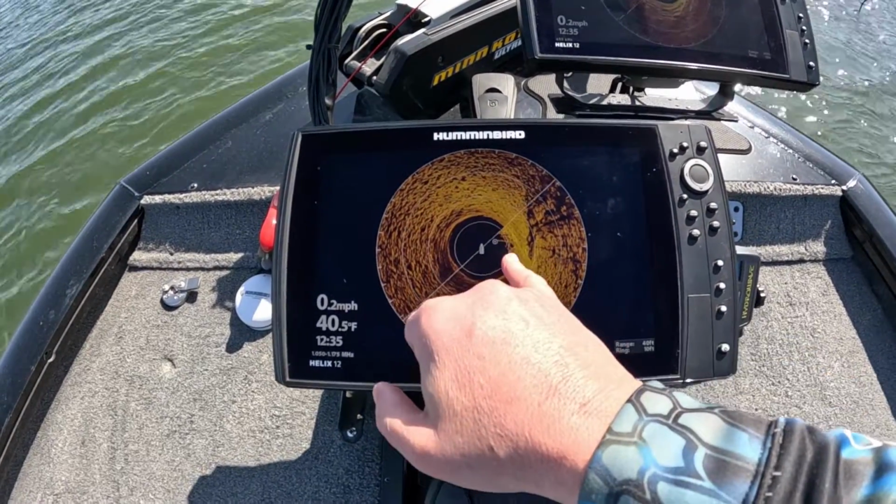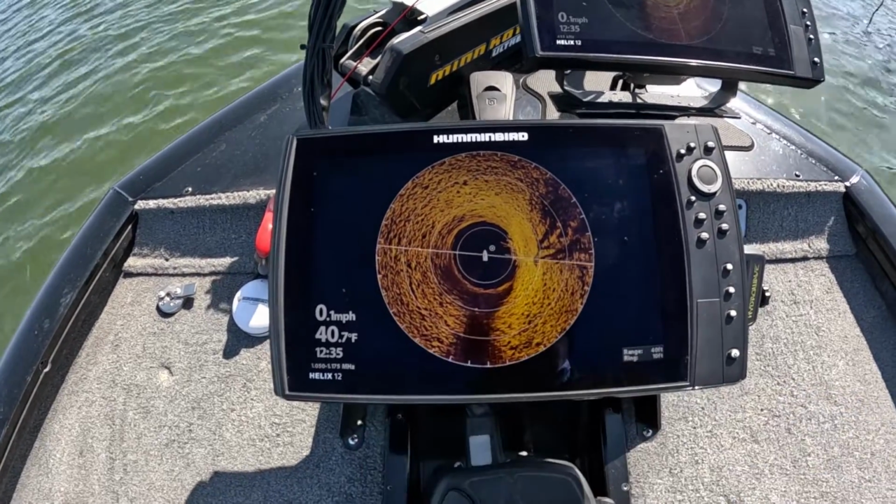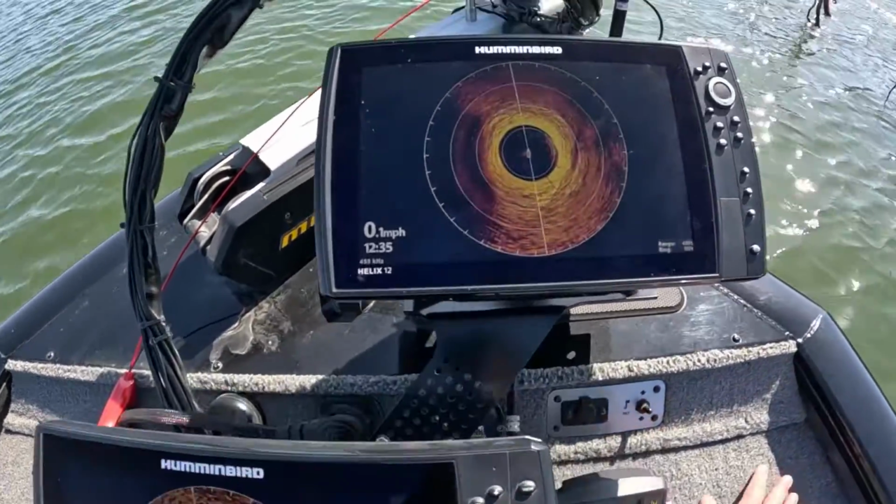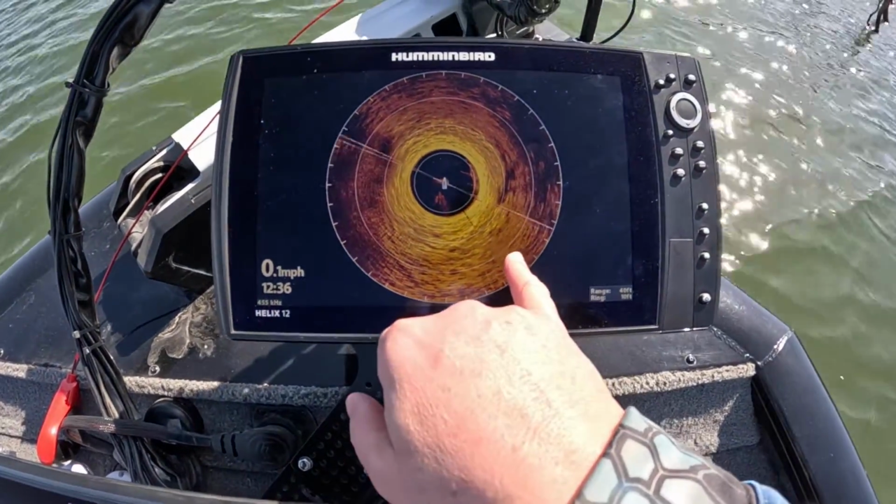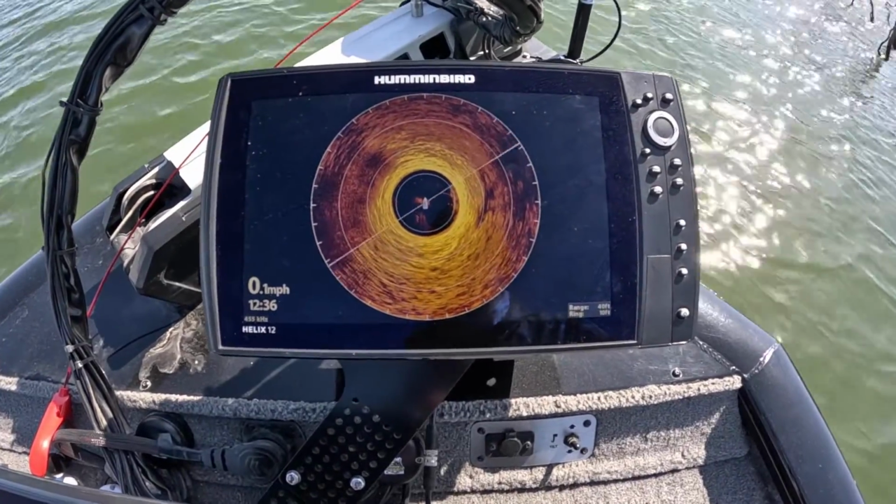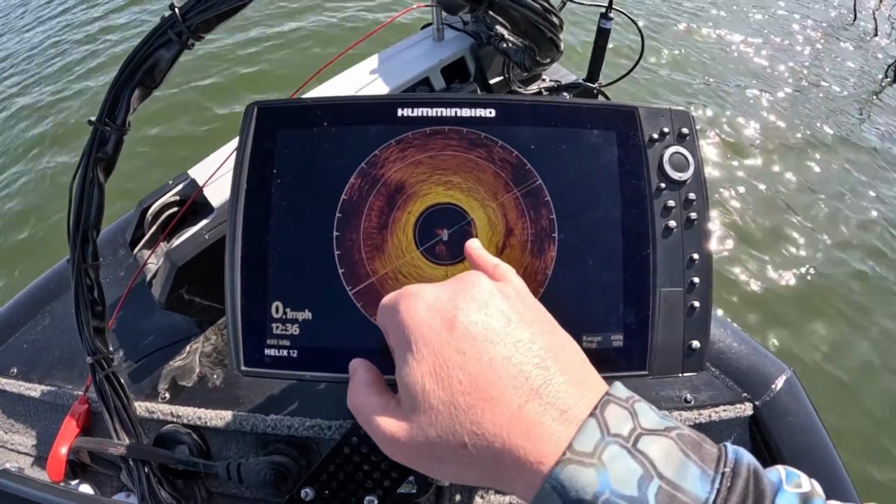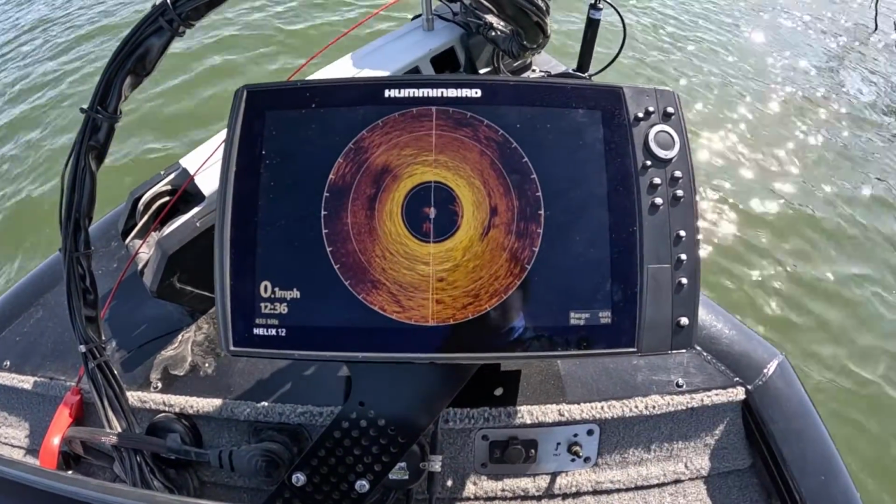As you can see right here, as it comes back around, you can actually see individual branches coming up in the water column, way more defined on the Mega 360. As we come up here to the Standard 360, it's not doing too bad of a job, but you can't really make out the rocks as defined. You can see that there is a brush pile sitting here and here, and you can make out some of the bigger branches sticking up here in the water column.